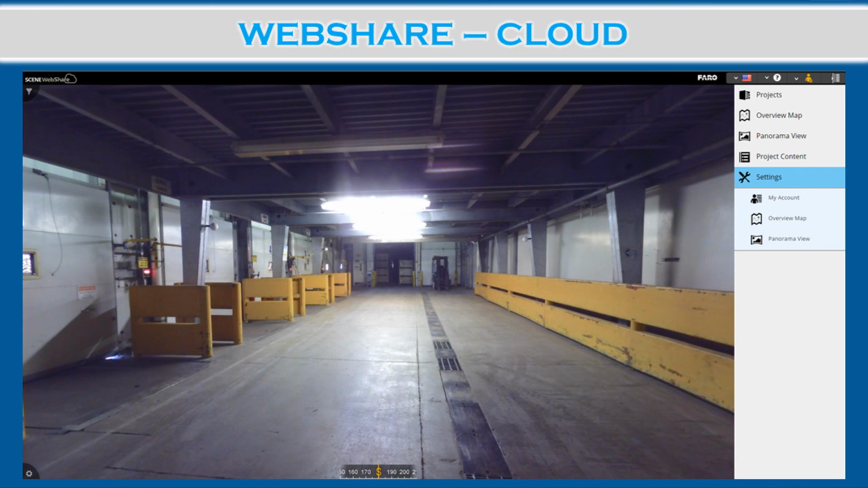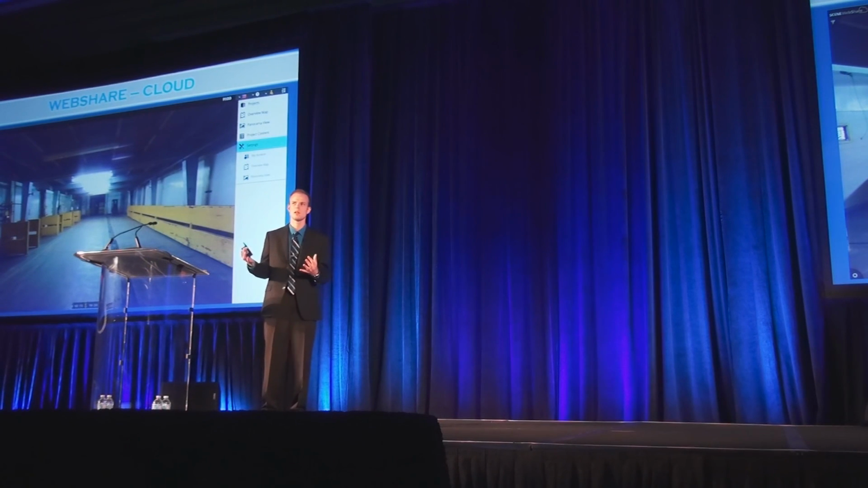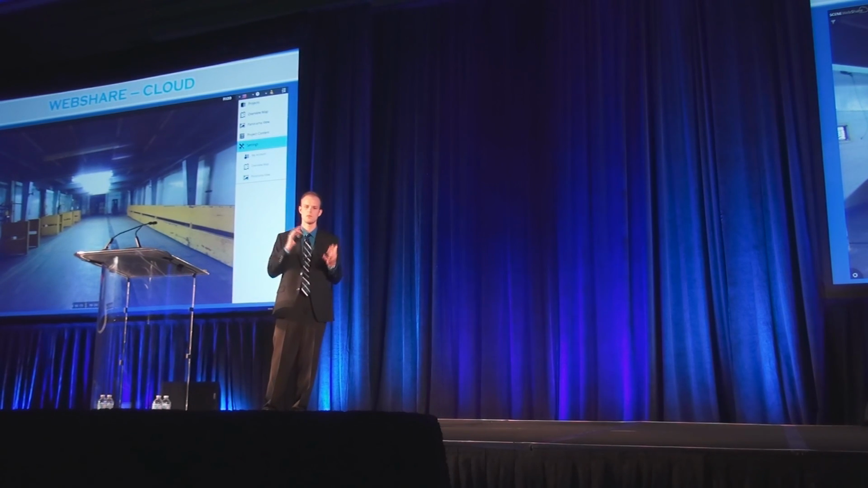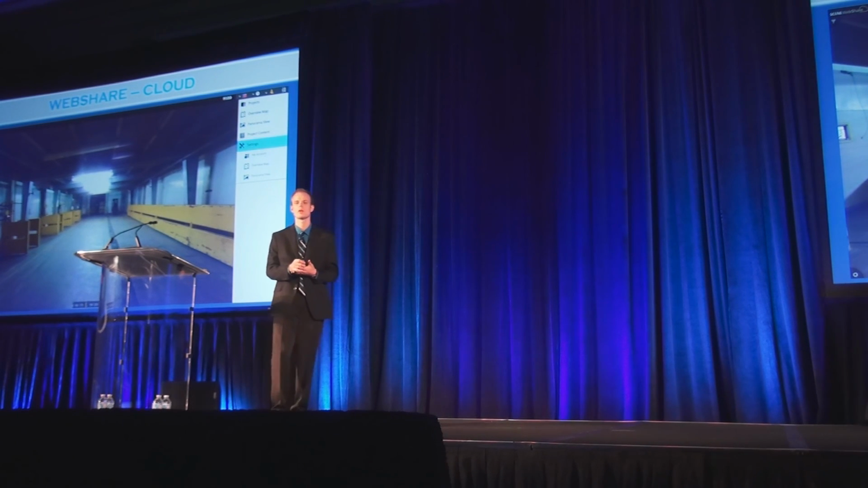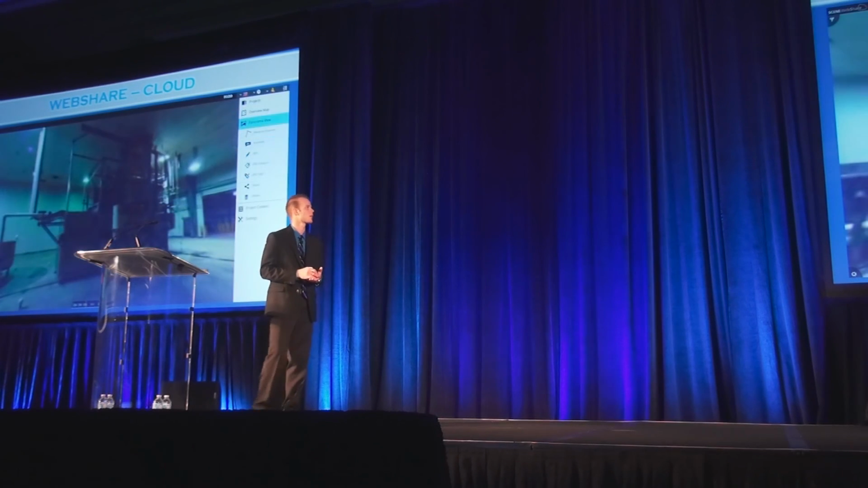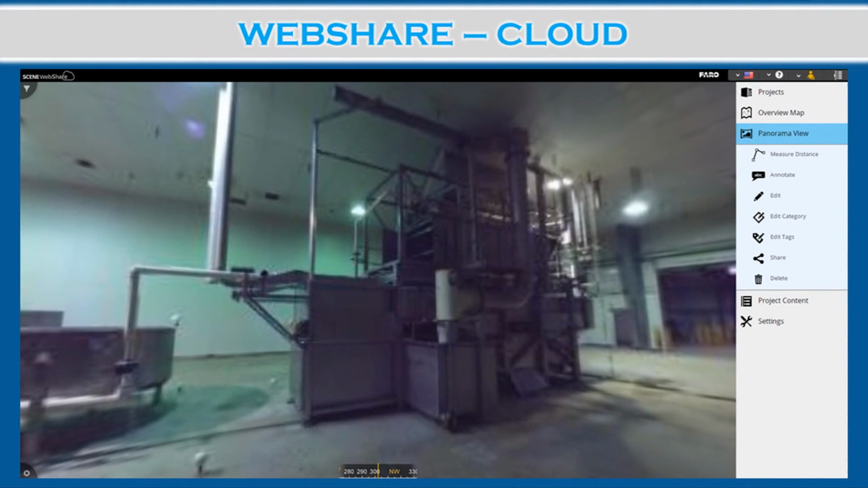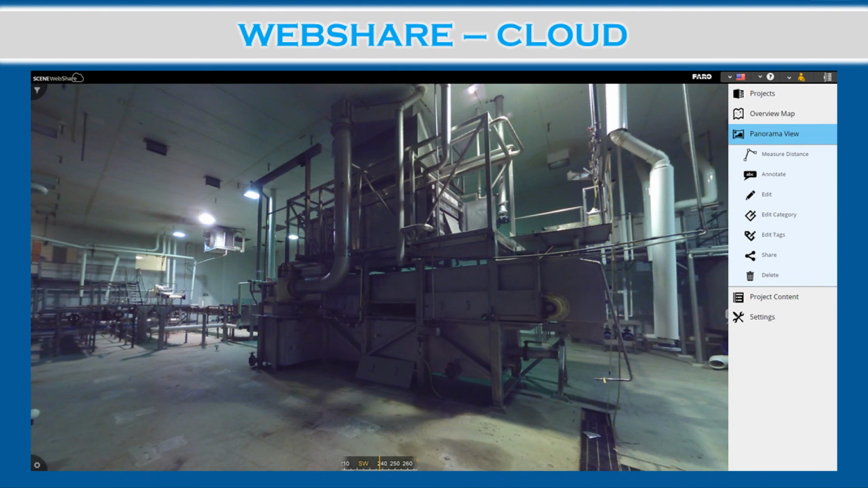So we have put into our workflow to start spending more time on site and getting a lot cleaner data, and then that way, whether we're using WEBSHARE, whether we're creating a point cloud, everything is a lot cleaner. Here's a couple other images just showing that same thing. When your resolution's reduced, the image is going to be a little bit blurrier, but if you increase it, it's a lot clearer.